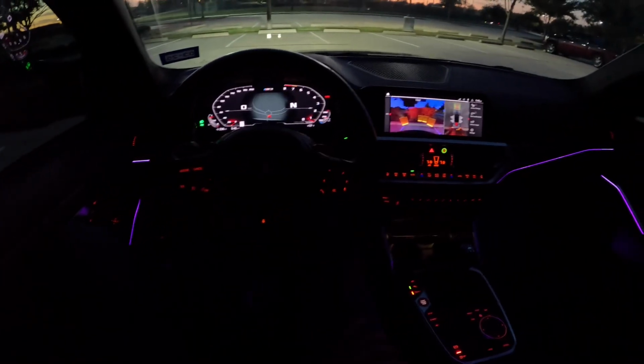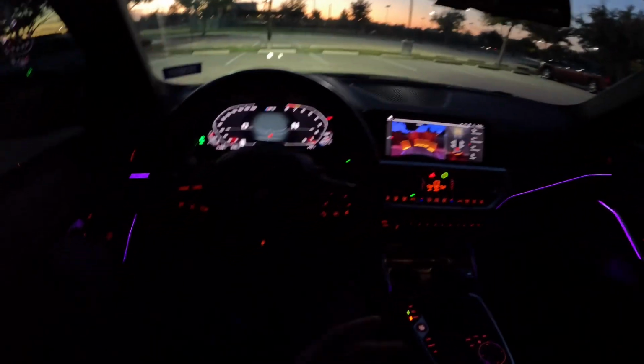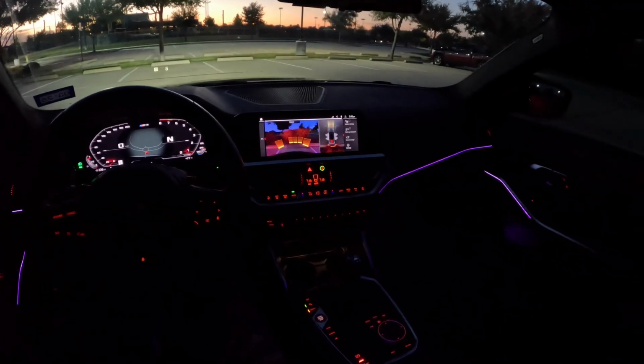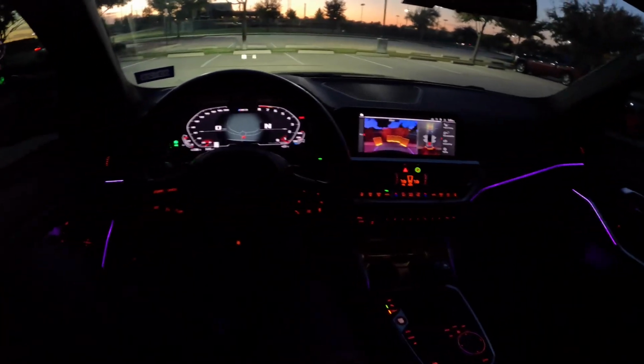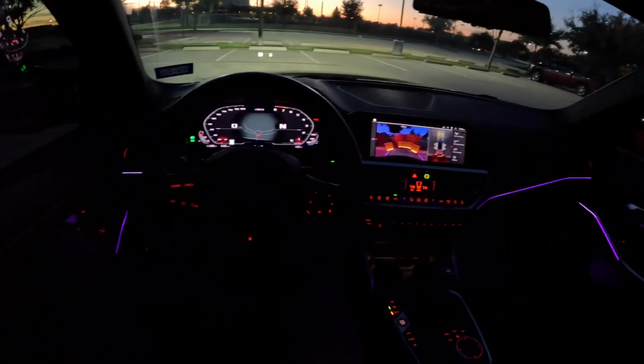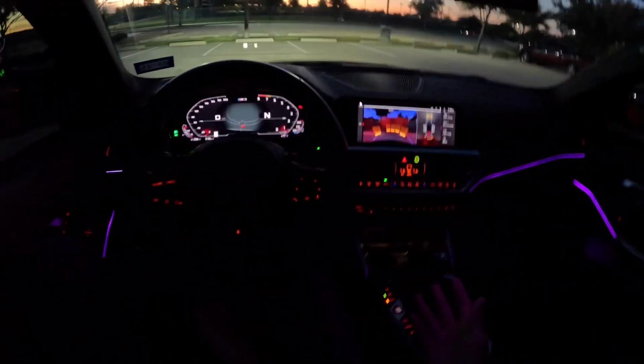Also, the manuals in the long run are definitely gonna be very valuable, because they don't really make high performance cars with manual transmissions anymore. So yeah, it's a dying breed. But if you're gonna get a G80, definitely consider a manual. It's awesome. I don't think I would have even bought a Competition, because the automatic's cool and all, but I wanted something unique. There are a lot of high performance cars with automatics, but there are not a lot of high performance cars with a manual.